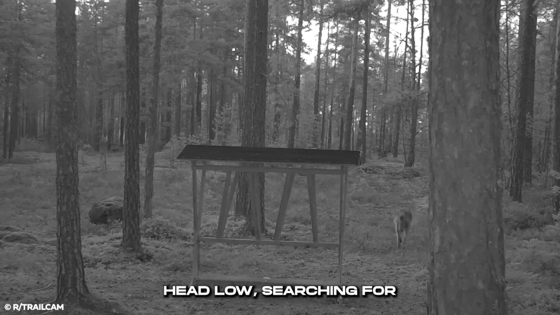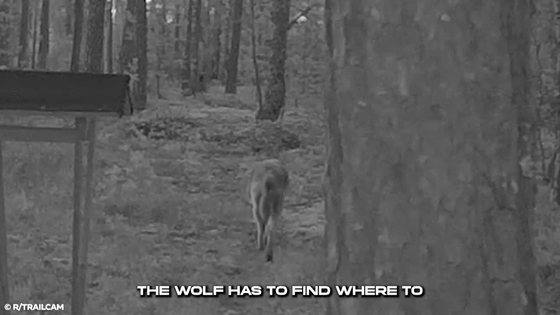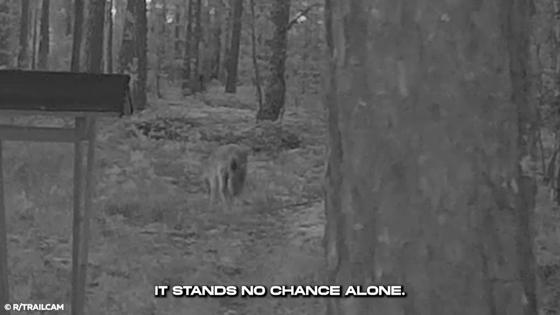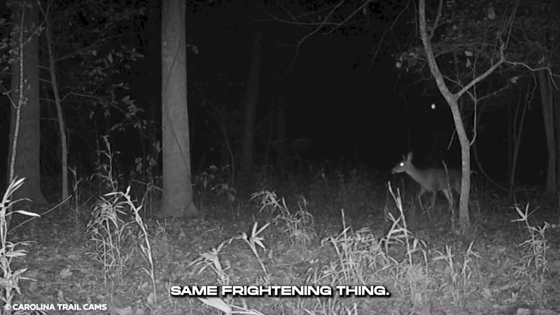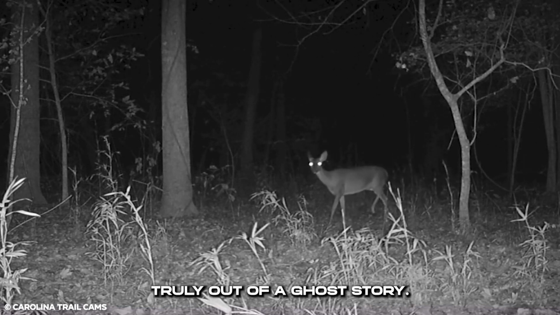The wolf keeps its head low, searching for whatever can fill it up. The wolf has to find where to rest its head before it gets dark. It stands no chance alone. Two deer experience the same frightening thing. Describing it would be hard as the experience is truly out of a ghost story.